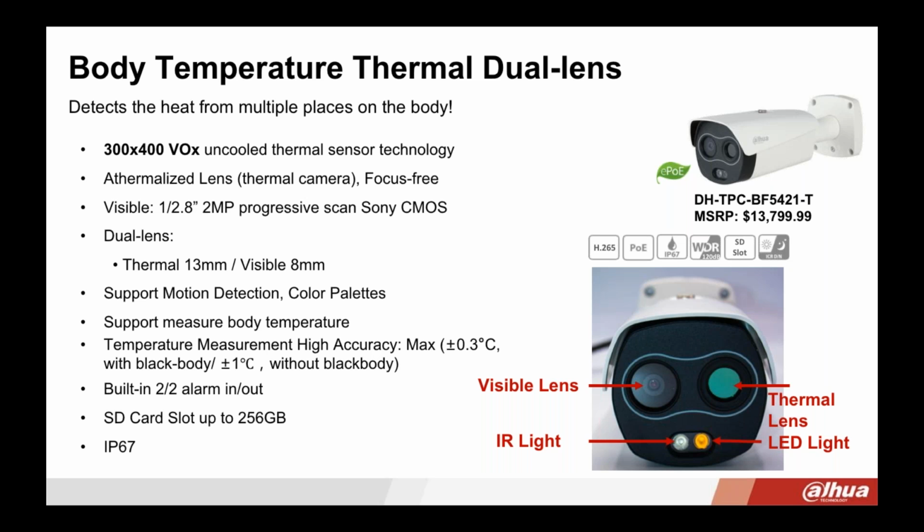So if you do end up using it in a different type of application, it is IP67, so it can be installed outdoors. It is PoE, it's H.265/264, so it has that dual codec, and it has an SD card slot up to 256 gigabytes. And the great thing about this camera too is that it is ePoE.